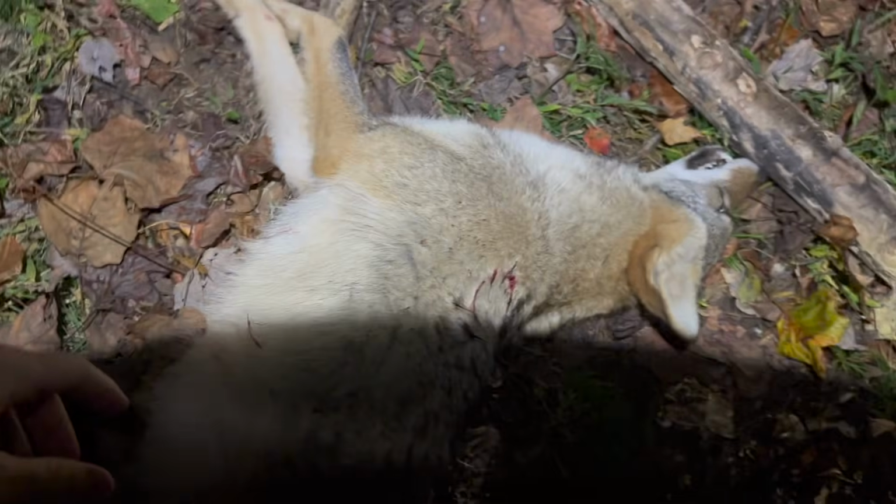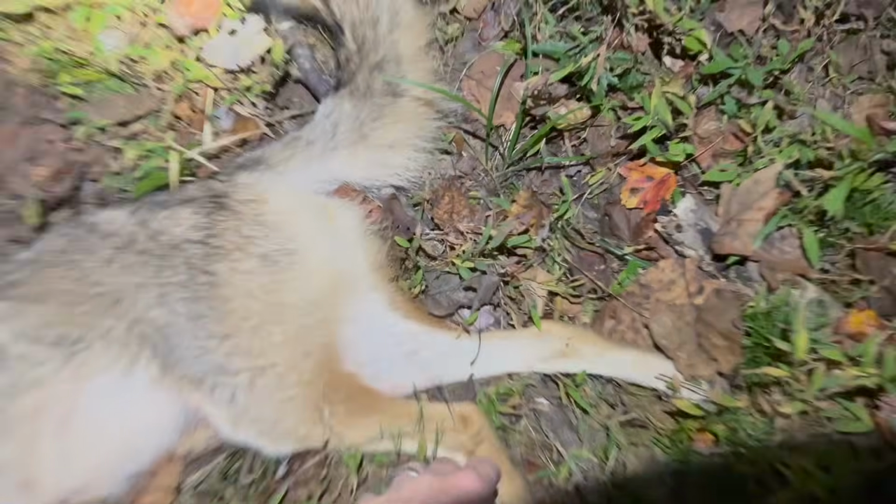Young dog, young female, but look at the TSS. TSS on a coyote. I'm telling you, man, look at that. Dude, we're honest to God. Like, I'm gonna show you guys this.